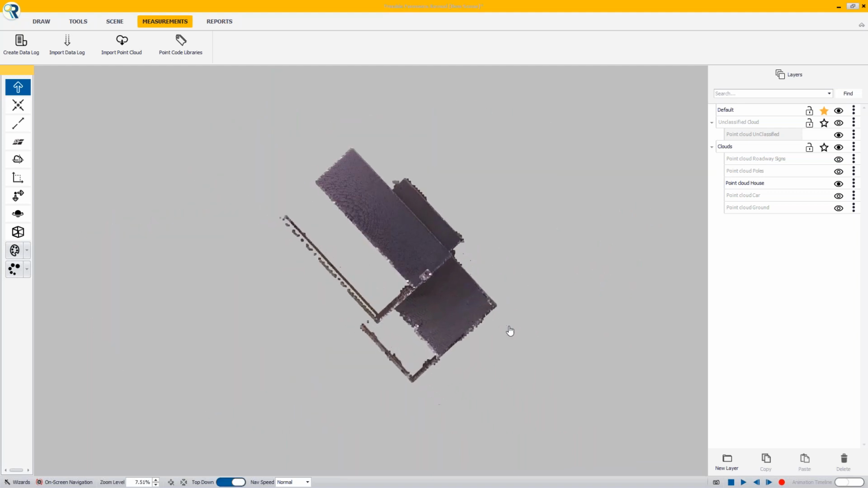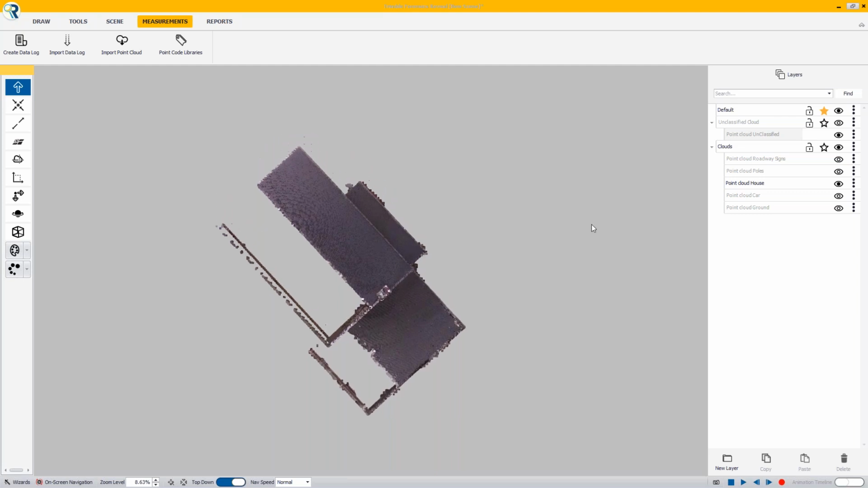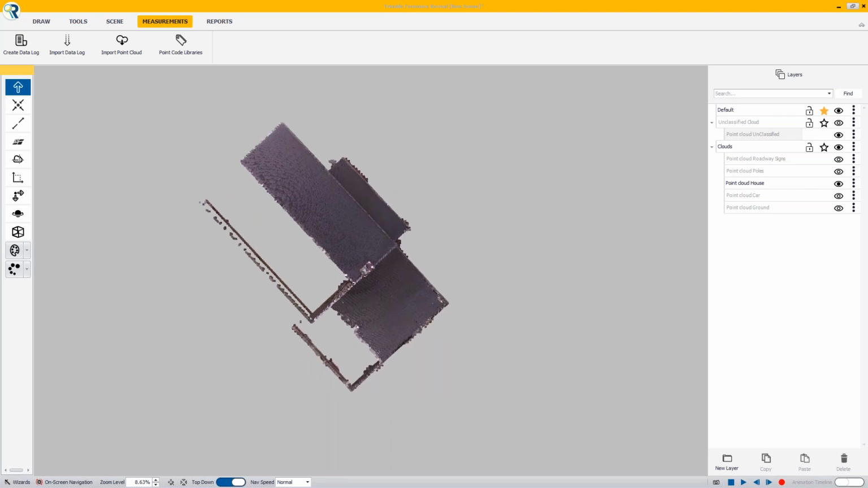And I found that with really complicated scenes, especially indoor and outdoor, it helps to really break those point clouds up and give it a nice clean surface, or a nice clean canvas, to start my diagramming from, rather than having a whole bunch of clutter there.